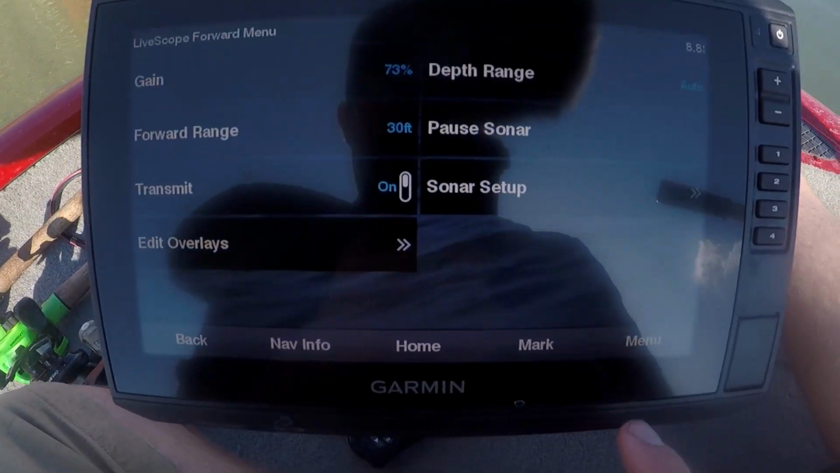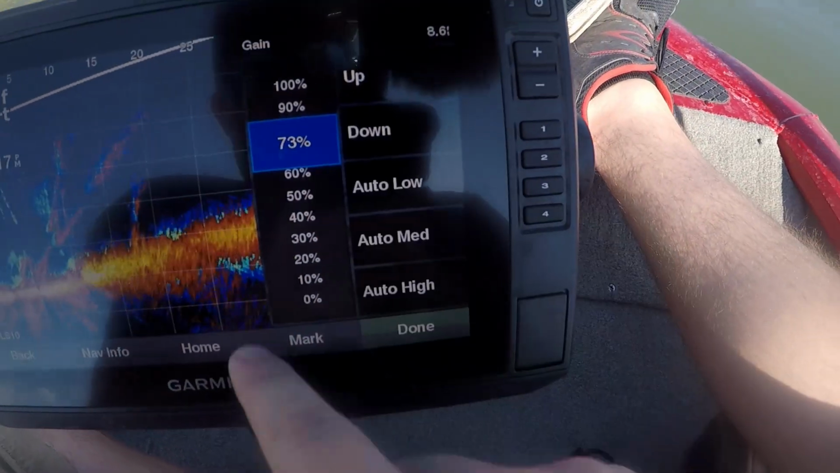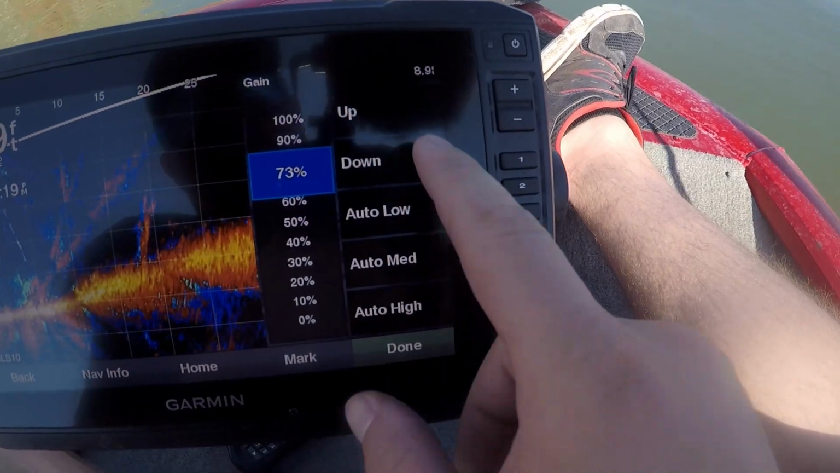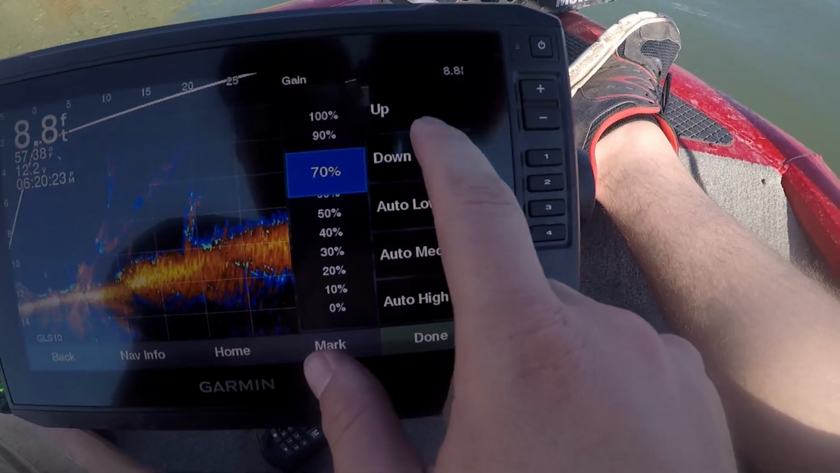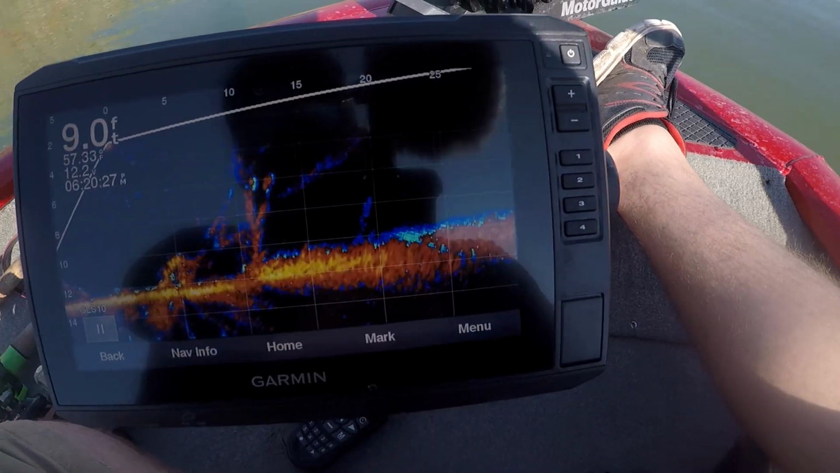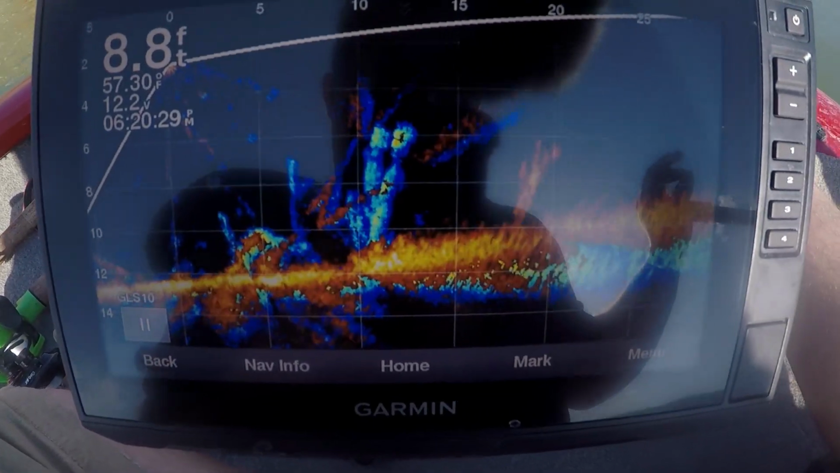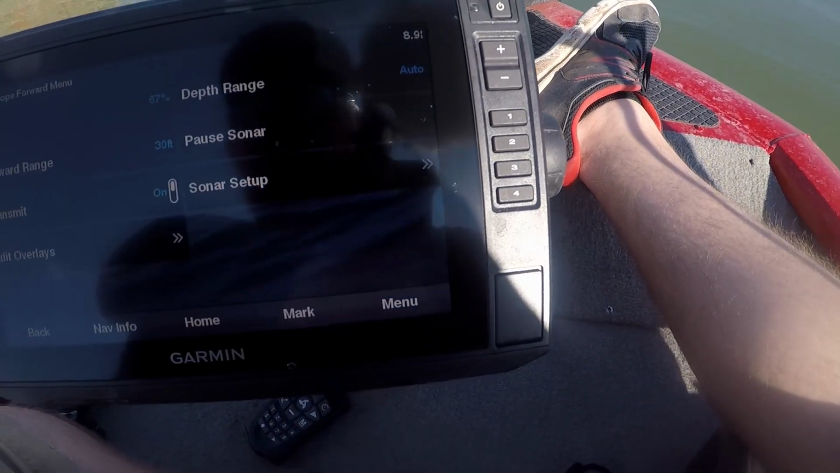So menu. Alright, so I have my gain in manual, and I always set this based upon how my image looks. I don't really leave it in the autos. I would say the gain is probably a little too high right now. Take it down a few notches to 67. Okay, there we go. Look at our nice little tree there. Great. Go back to menu.